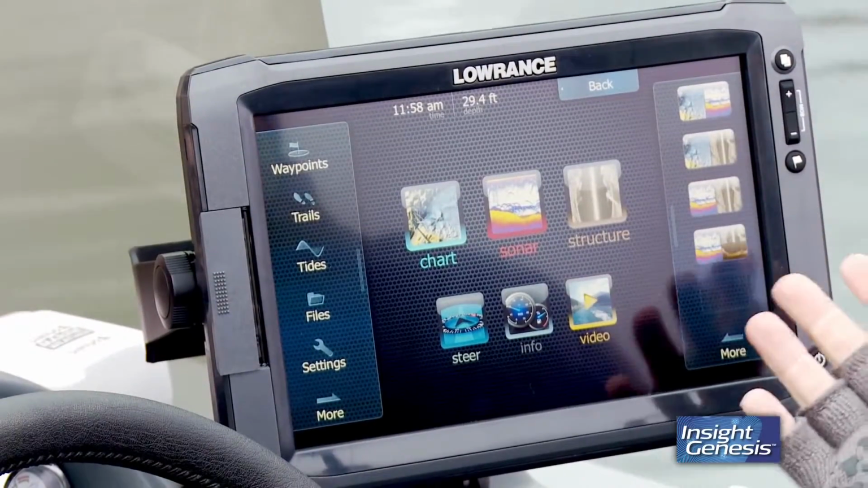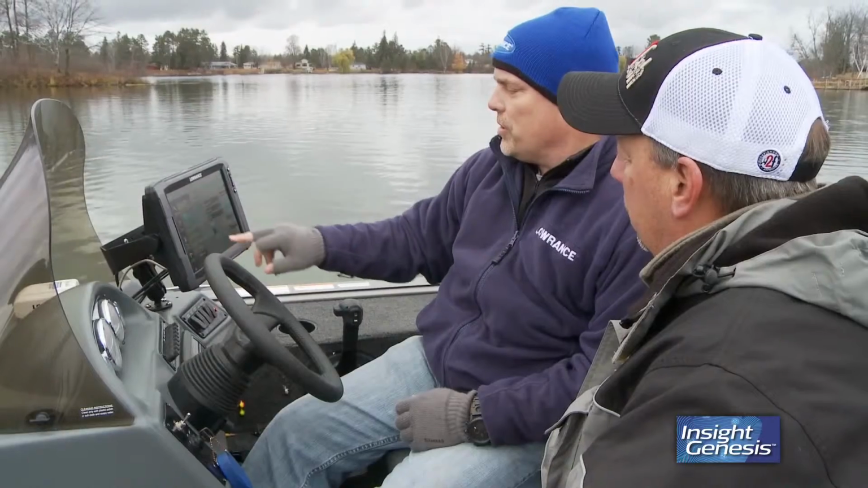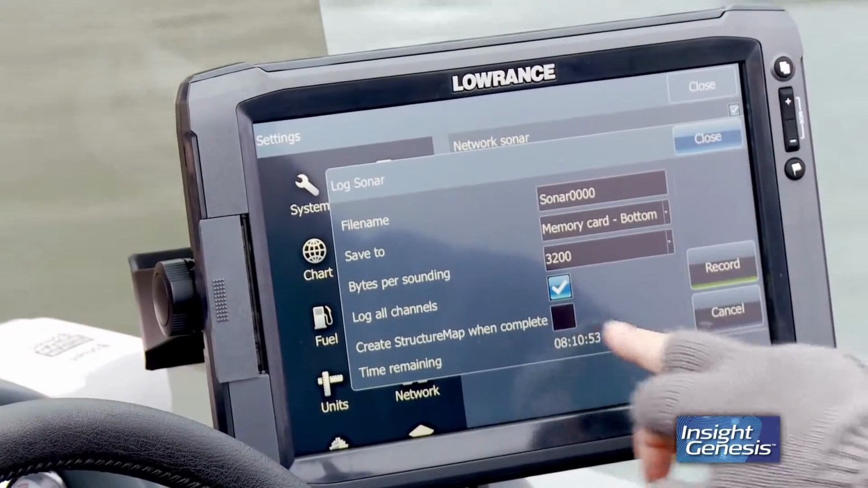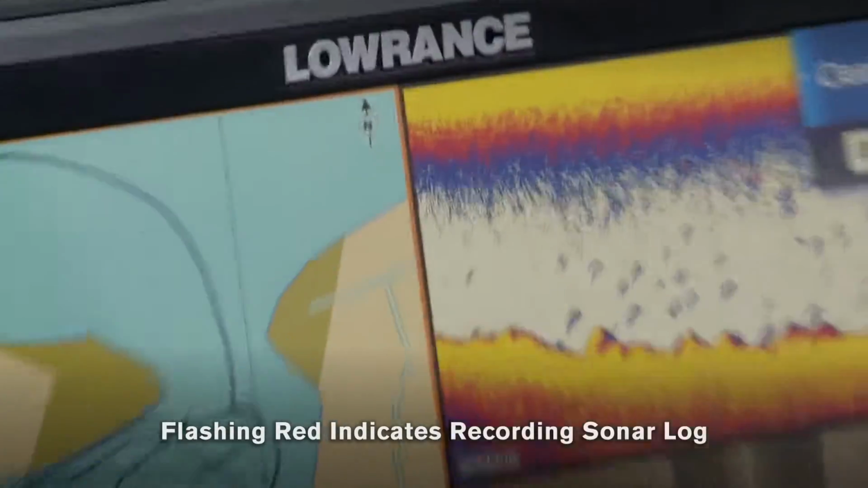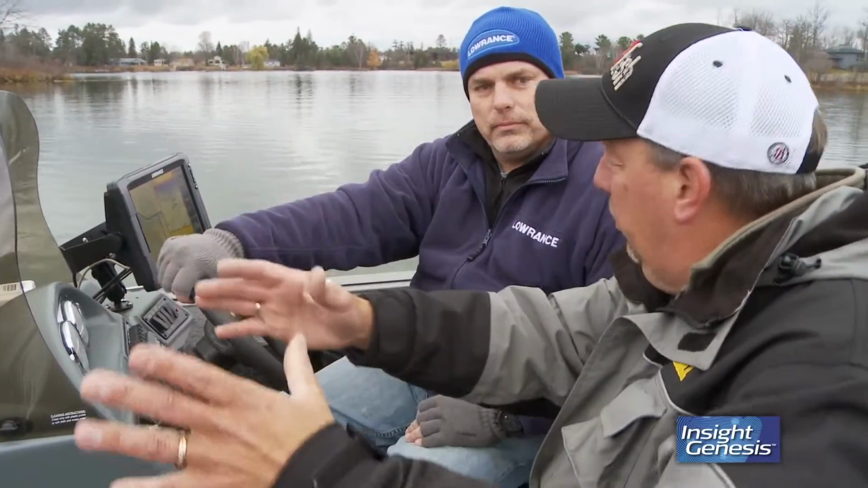First step is to record your sonar log. You just go to settings, you click on the sonar, log sonar, make sure it's going to your memory card, that's one thing. And then I'm going to do the structure map as well, and then you hit record. The system's recording your sonar log that'll be used to upload to Insight Genesis. So now we throw it in forward, we start moving down the bay.